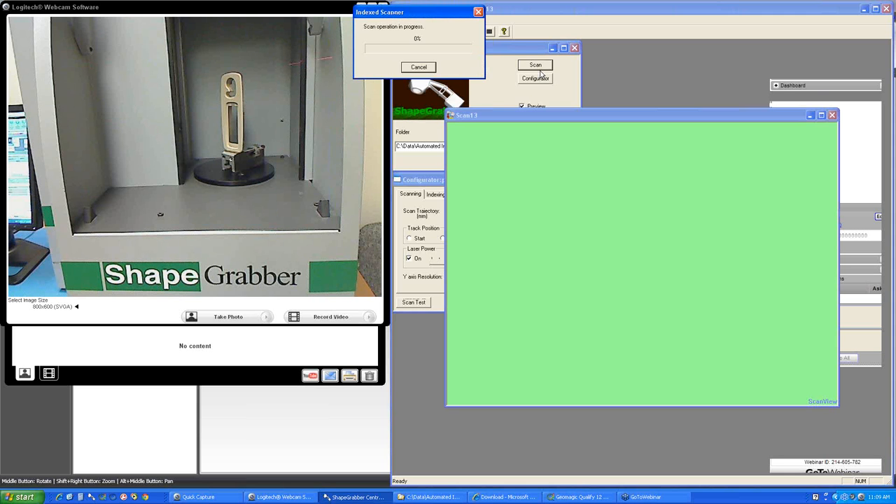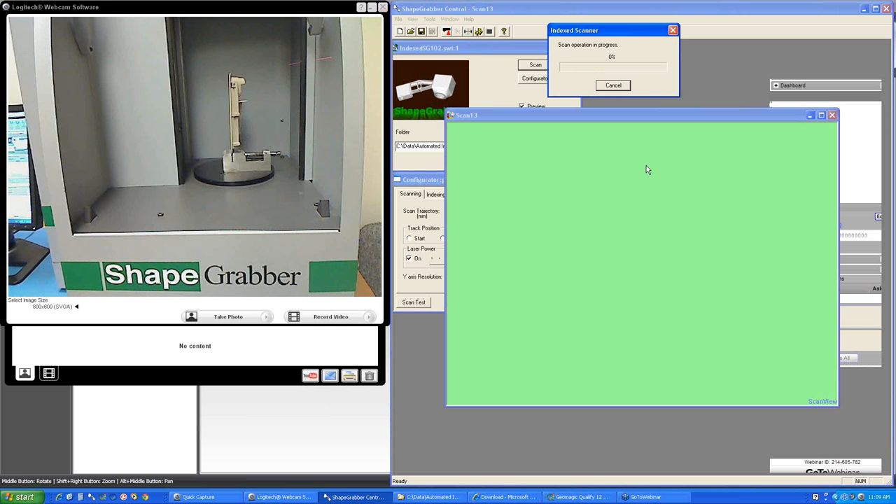And from here, the system takes over, and all the data acquisition will happen automatically. So you can see that laser line moving down to the bottom of the part. And now it's actually acquiring the scan. As this laser line is moving across the part, we're capturing tens of thousands of XYZ points per second. You'll see that first scan appear in this green window on the right.